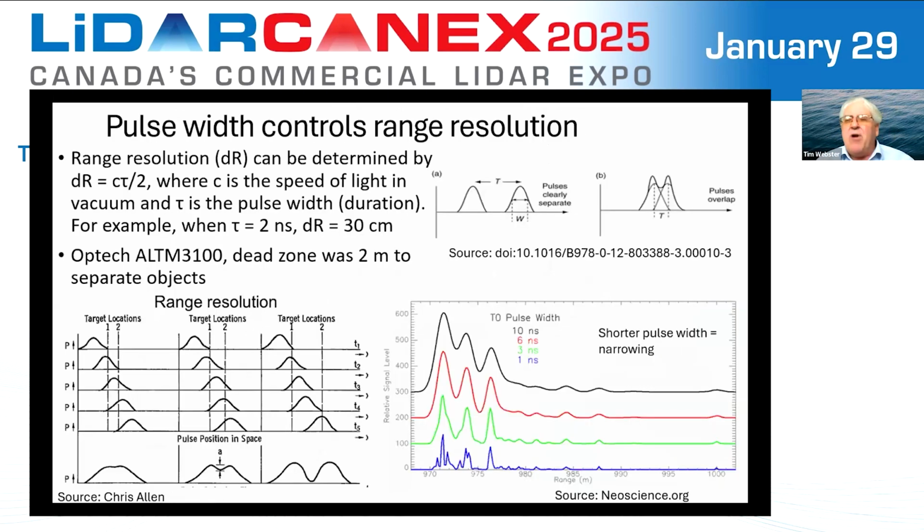Now, I promise this will hopefully be one of the last technical slides I want to show, but the idea of the pulse width and the timing between when the laser actually fires and emits its pulse of energy. The range resolution is controlled by the speed of light times the pulse width divided by 2.